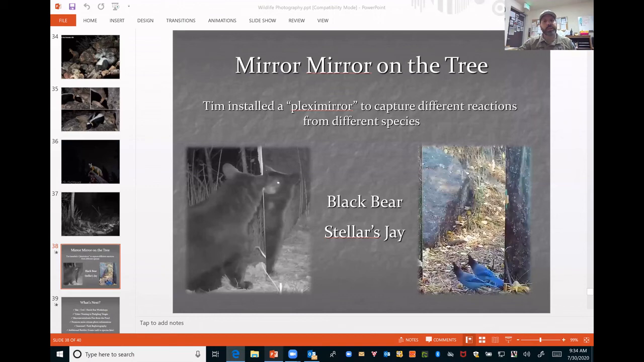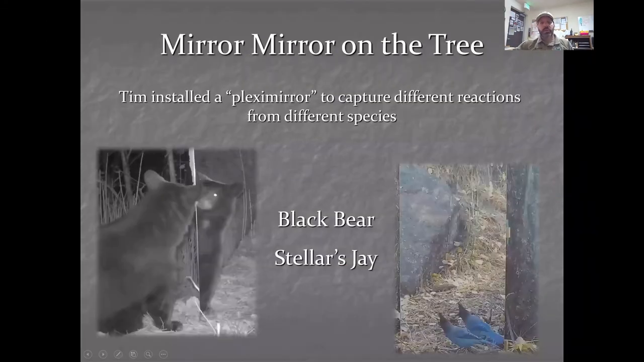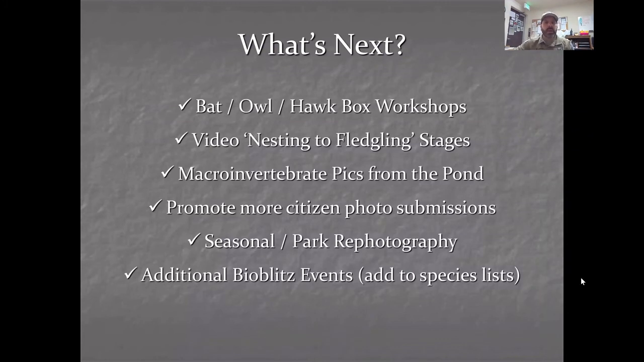Okay, so what's next? These are some things that we want to do in the future as time permits. We'd love to have some bat or owl or hawk nesting box workshops where we build some of these nesting boxes and then install them within the park. Again, just giving some of these species another place to call home and giving us also an opportunity to photograph them. Going back to that Flickr project, maybe getting a nesting to fledgling stage on video or pictures, kind of a collage where we can show the different stages of the life cycle.